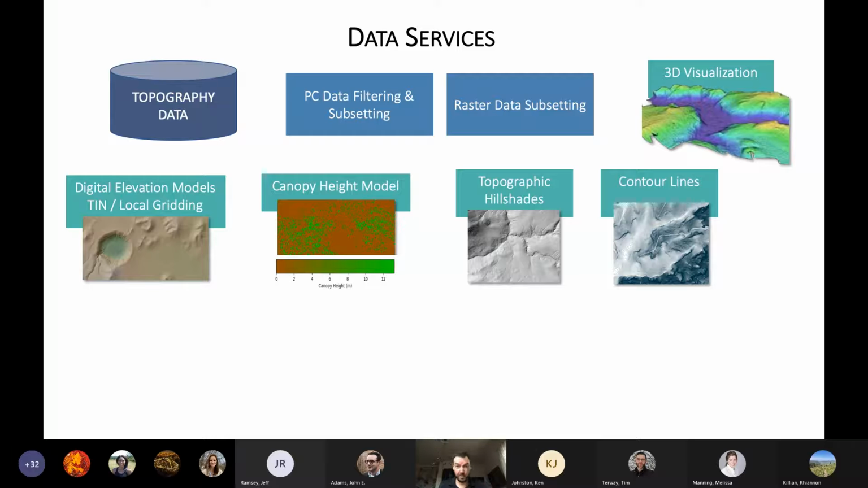That might be making a 3D visualization of the data set, like the Indianapolis Motor Speedway example I showed you, but also creating simple raster derivatives using a couple of different gridding algorithms. We have tools to make a canopy height model, topographic hillshade, slope, aspect, roughness, and generate contour lines. And all this is done dynamically and on the fly. So we're not pre-computing these products, we're actually computing them when they're asked for.